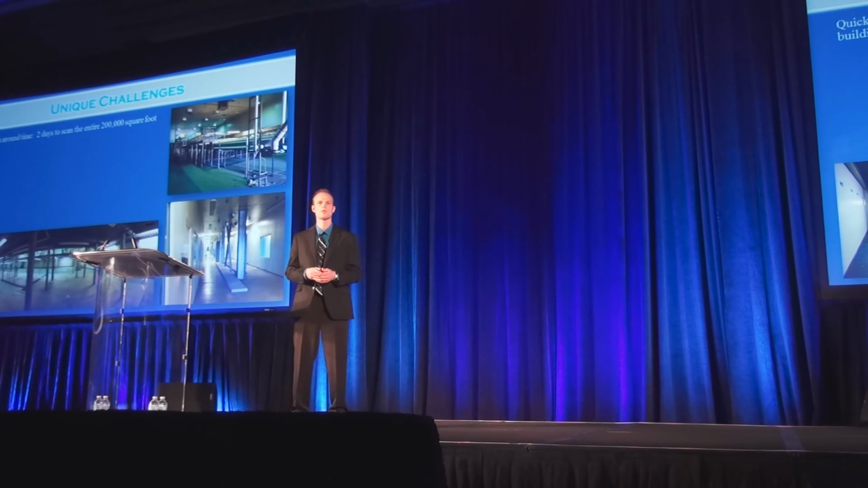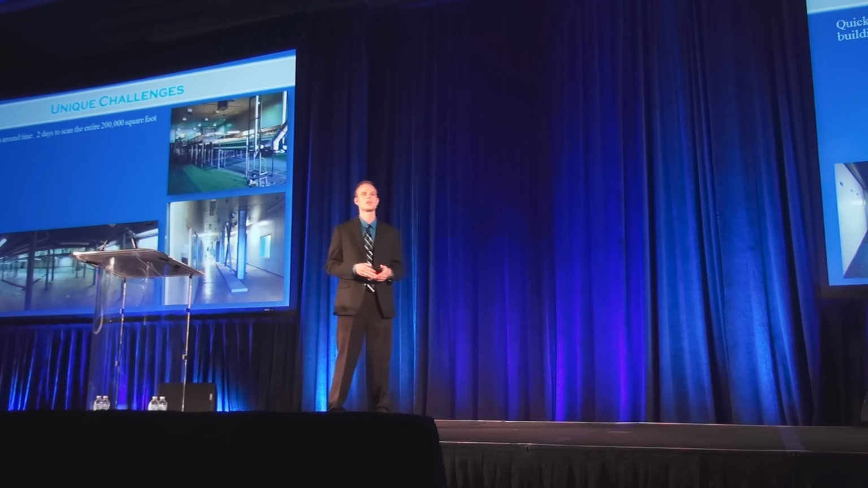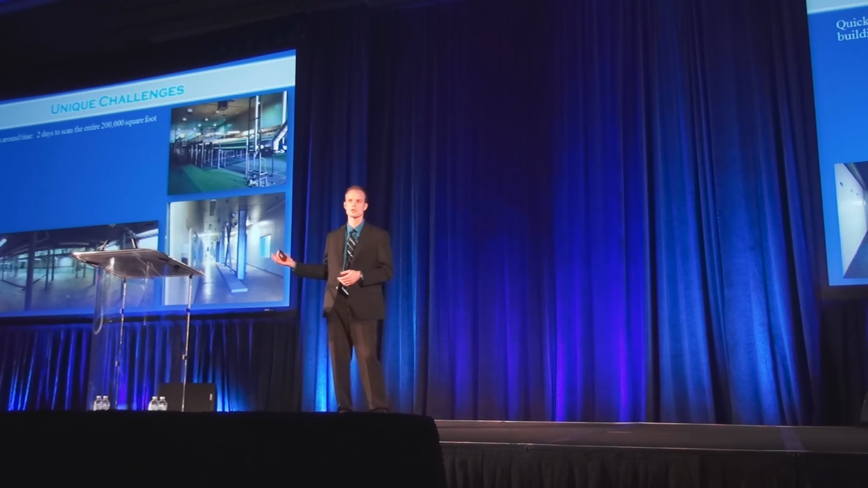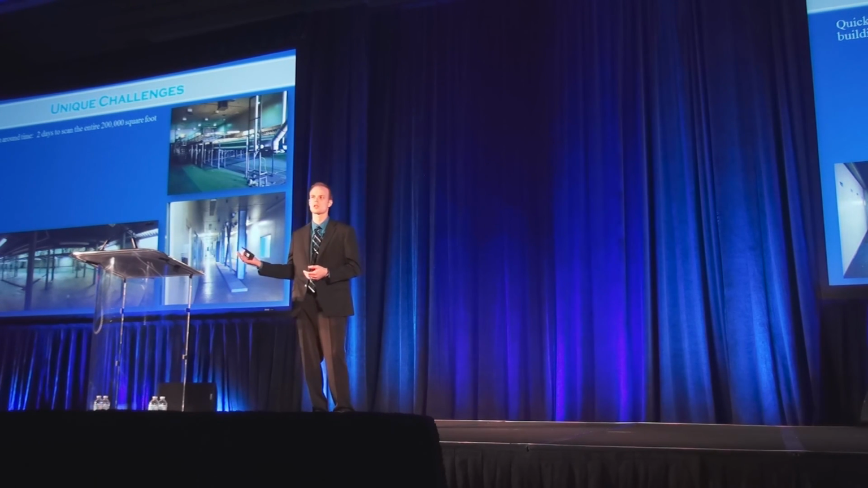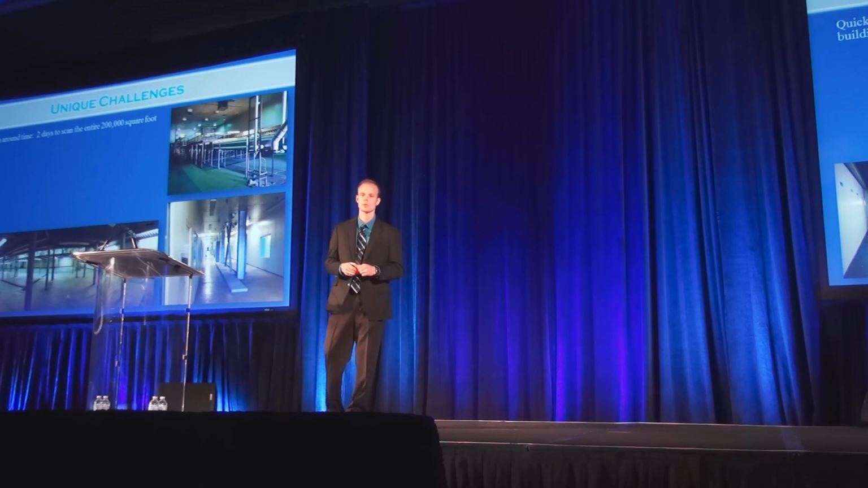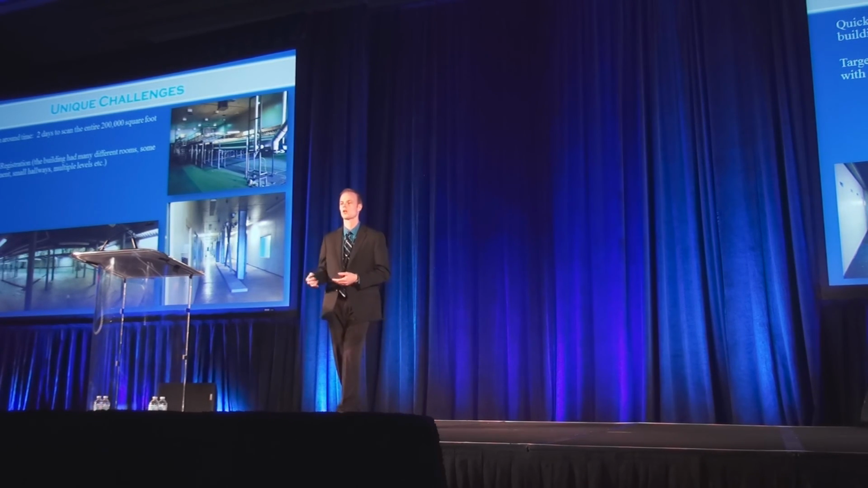Unique challenges that we faced. The company that was doing the design and engineering on this project was coming from out of state. They were going to be here for a limited time, and they didn't get the chance to walk through or even really see this project themselves before both of us met there to do the walkthrough. So they had 2 days on site, and we were going to be using targetless registration, which I'll get to as well.